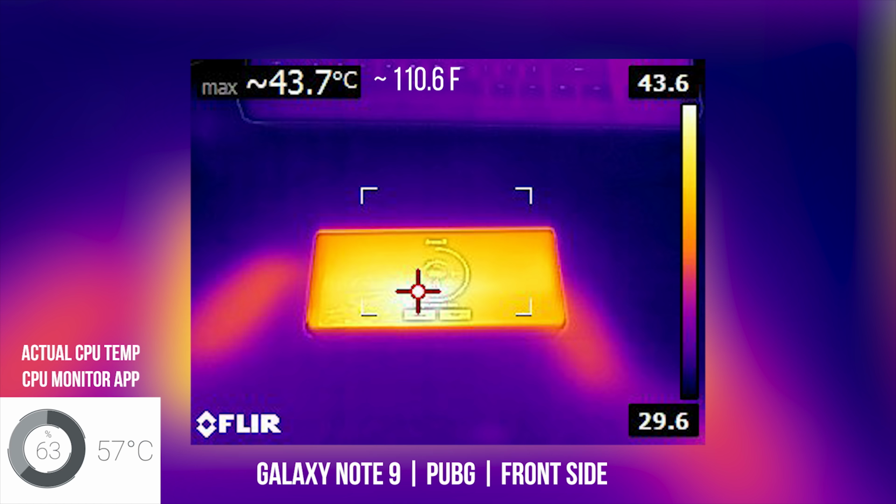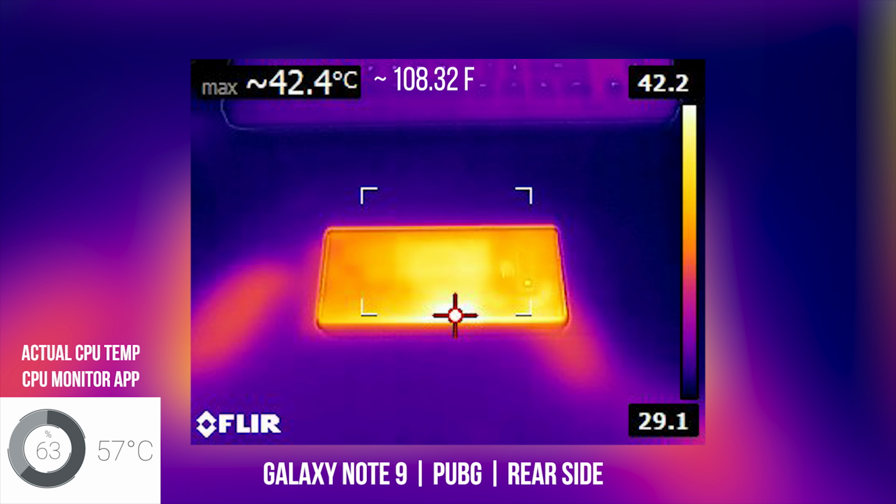Are you impressed? Switching to PUBG, we saw a temperature readout of around 43.7 degrees Celsius on the front side, and on the rear, we got a readout of around 42.4 degrees Celsius. So it's definitely respectable. All right, so switching to the Pixel 2 running PUBG, and I definitely noticed an increase in temperature compared to the Galaxy Note 9.